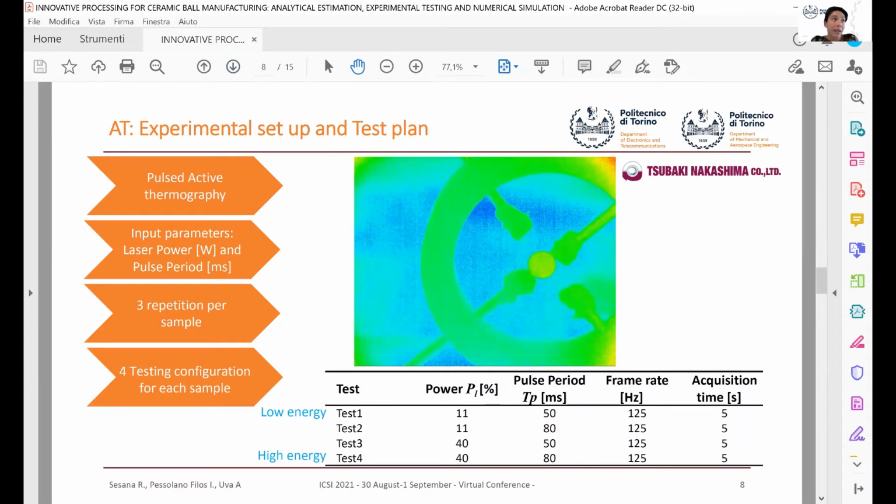Non-destructive active technique is applied for thermal measurements response. The source of external heat is a laser head. The source has a maximum power of 50 watt, and it is triggered to provide a short output pulse to the sample. In the laboratory setup, a mechanical fixture is used to hold the sample.